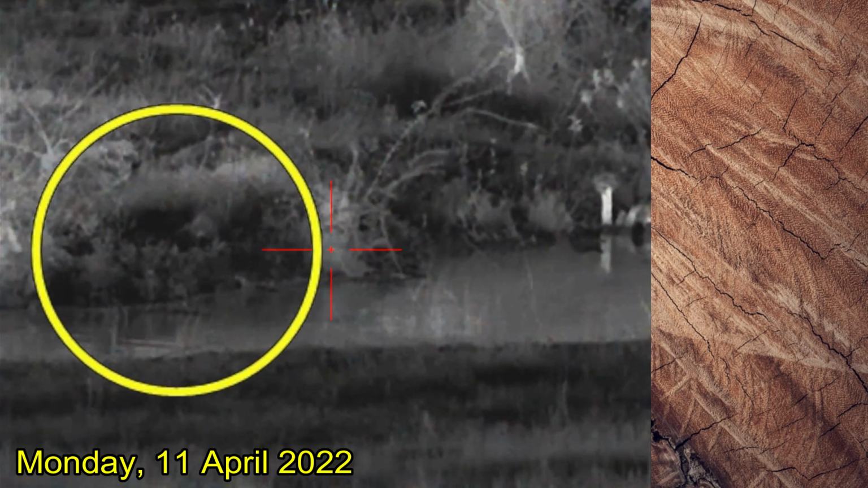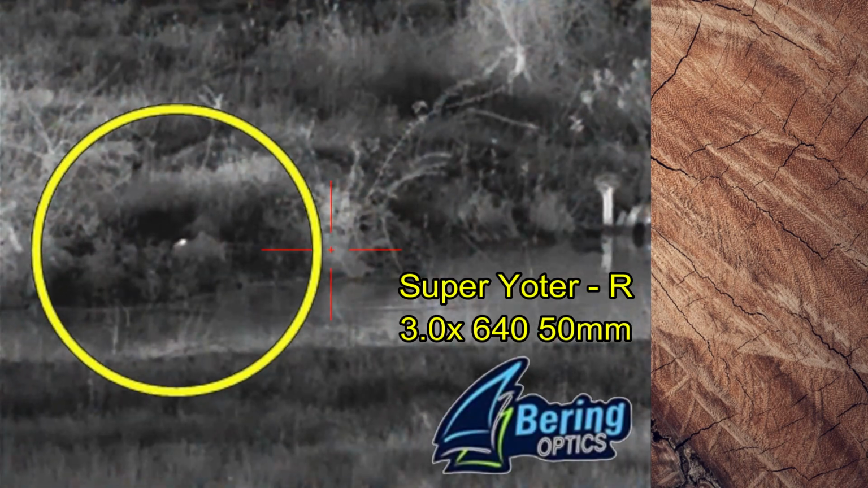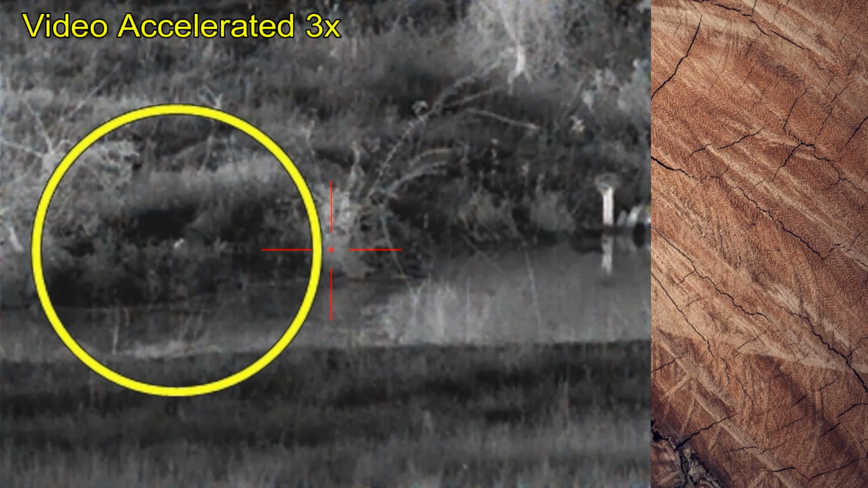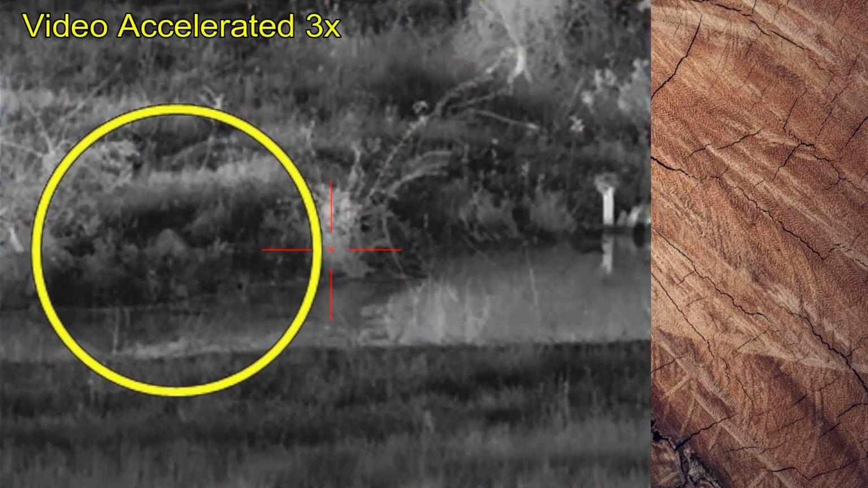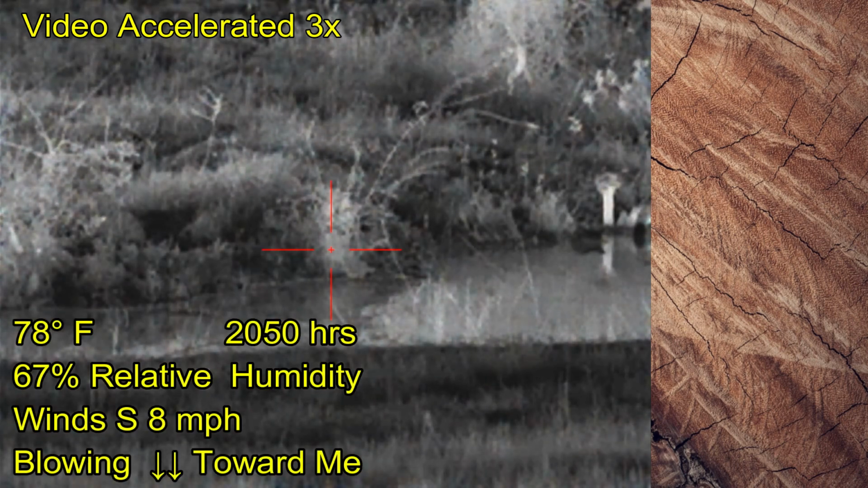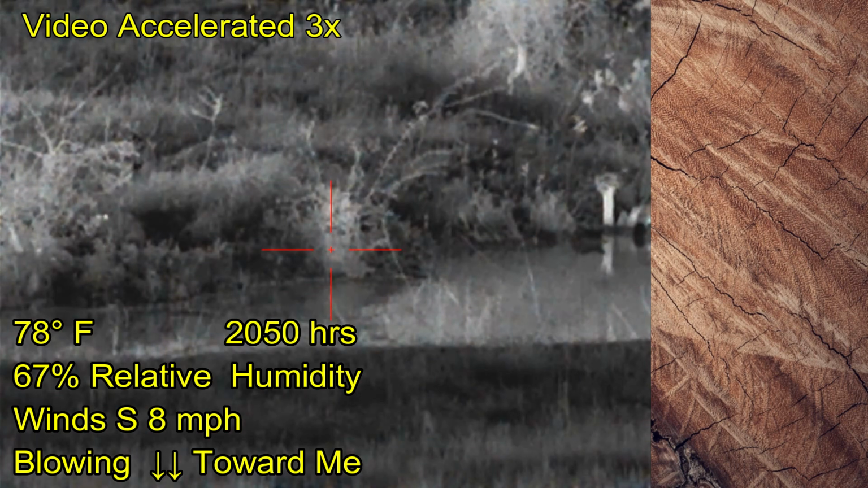So I have just arrived, gotten out of the truck, and was setting up Ben's Super Yoter-R from Bering Optics, and there are already beaver active. So while part of the video is going to be seen at 3 times accelerated speed, you're going to see pretty much the hunt in its entirety. The wind is good at this point,